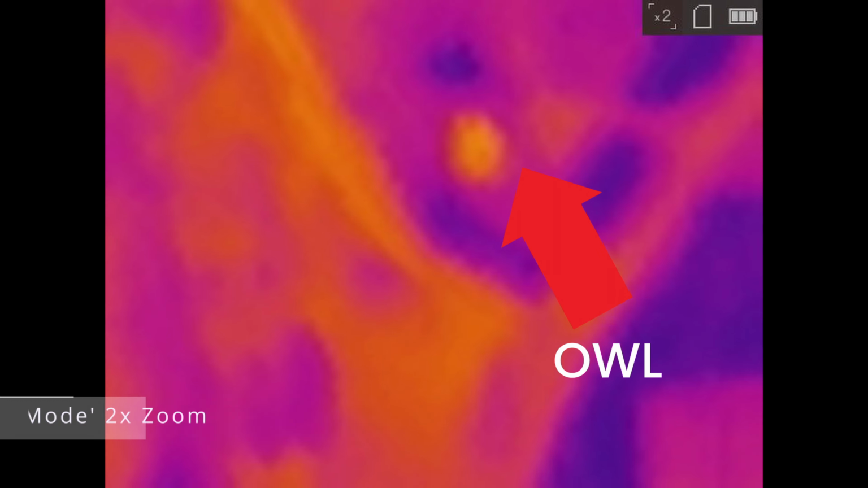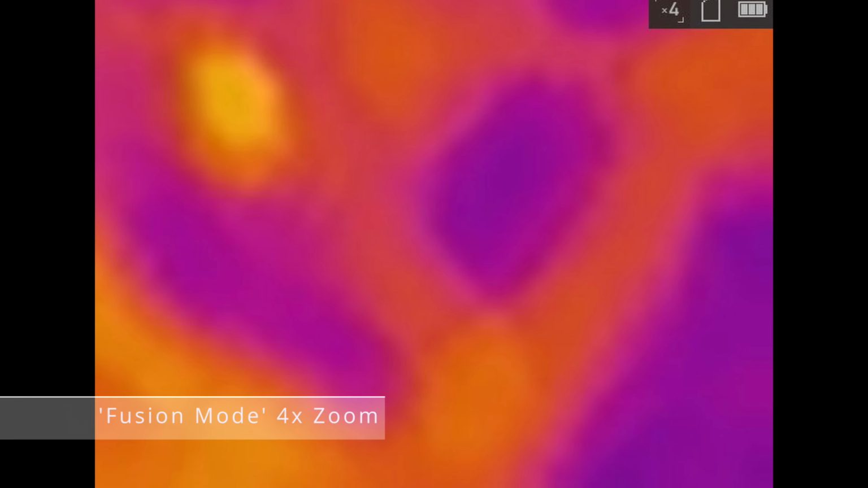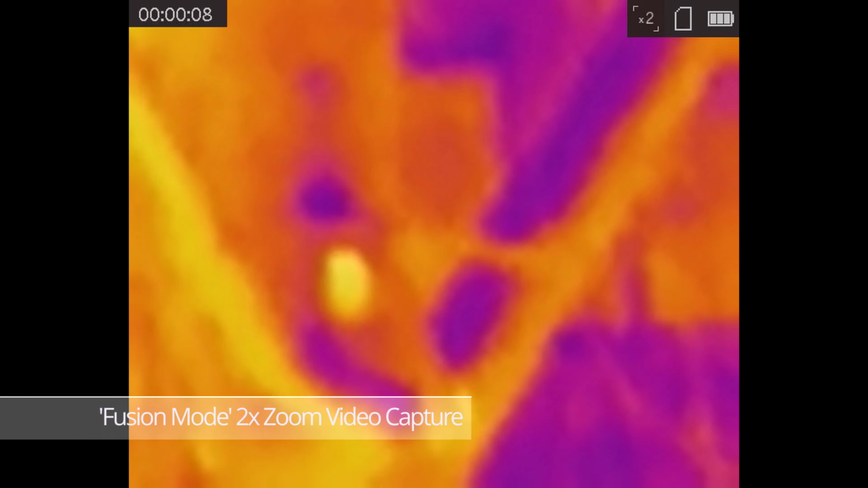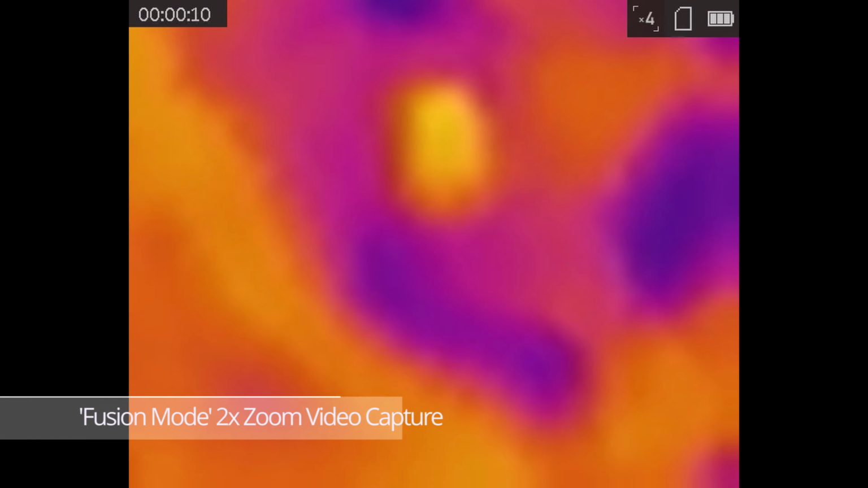All of these thermal monoculars have different modes that you can switch through. You can see here the different modes that mine has. There's white hot, black hot, red hot, and fusion. And you can see here in this graphic how that affects the image that you see in the monocular. In this particular instance, I thought that fusion was the one that made the owl stand out. Granted, this was in daylight, so it's kind of hard to say, but this is the result I got with fusion.